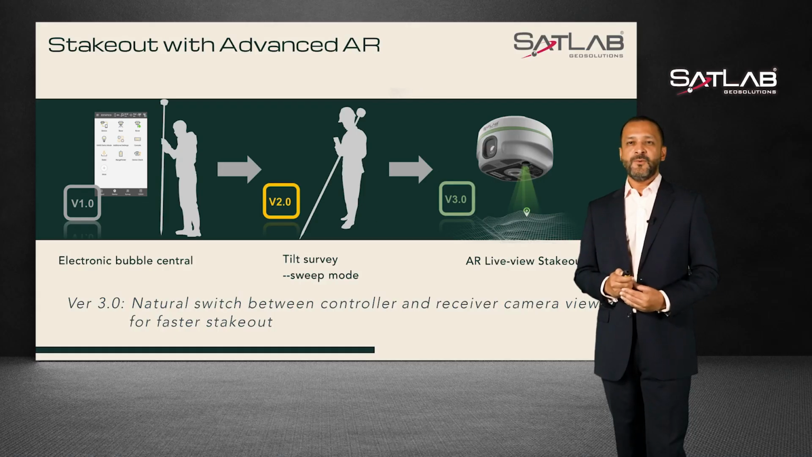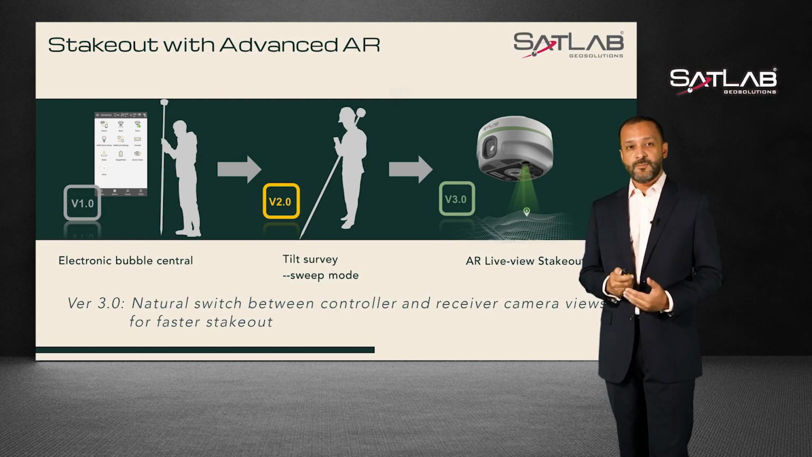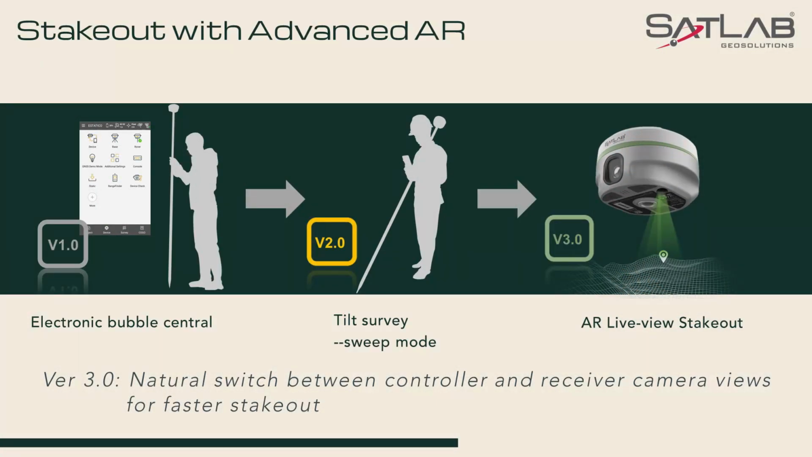First of all, we all know that staking out is an important part of surveying. How to improve the efficiency of the staking out is our top priority. Let's look at how SatLab's improvements on hardware and software have evolved. We first had version 1 with the electronic bubble, where we still needed leveling of the bubble to get to the point accurate and then hold it upright for staking out.